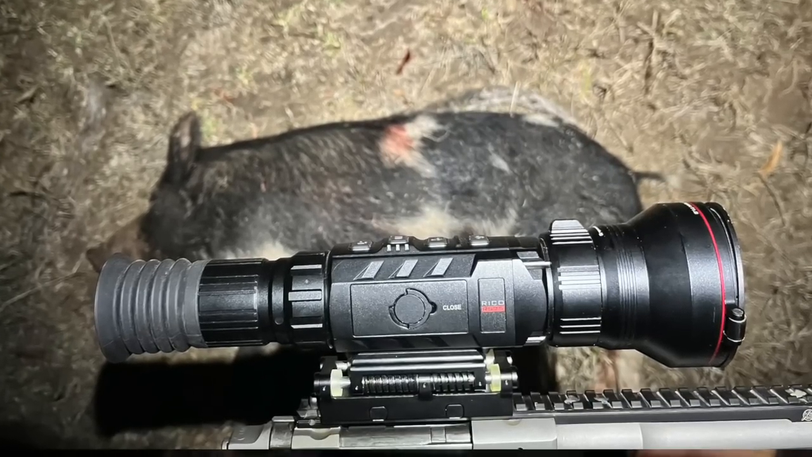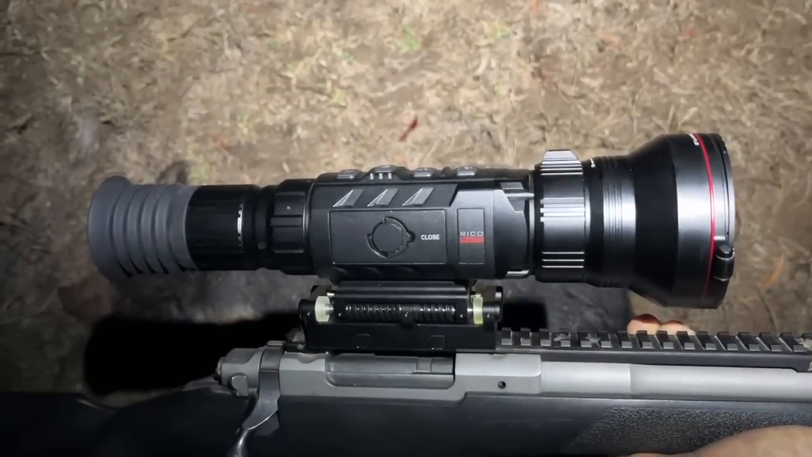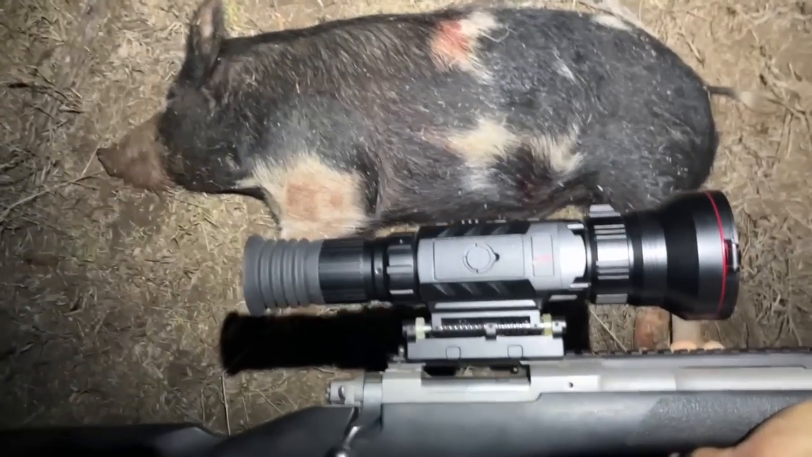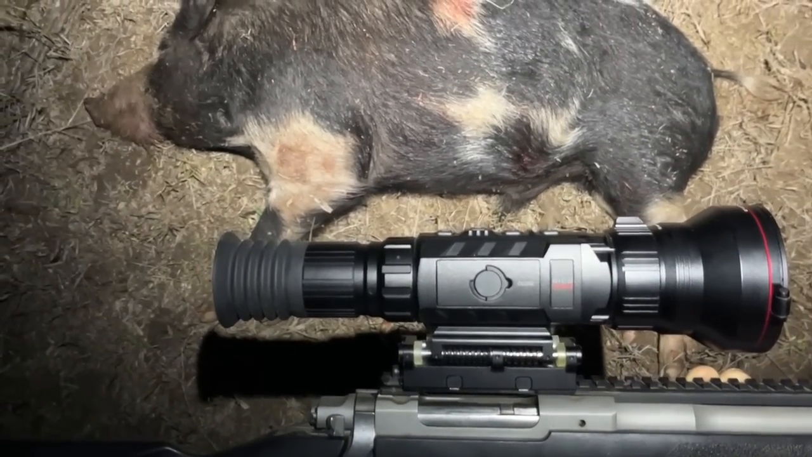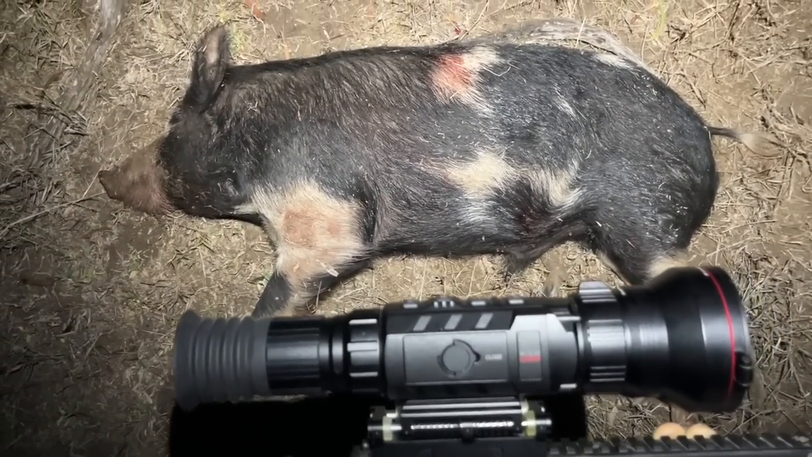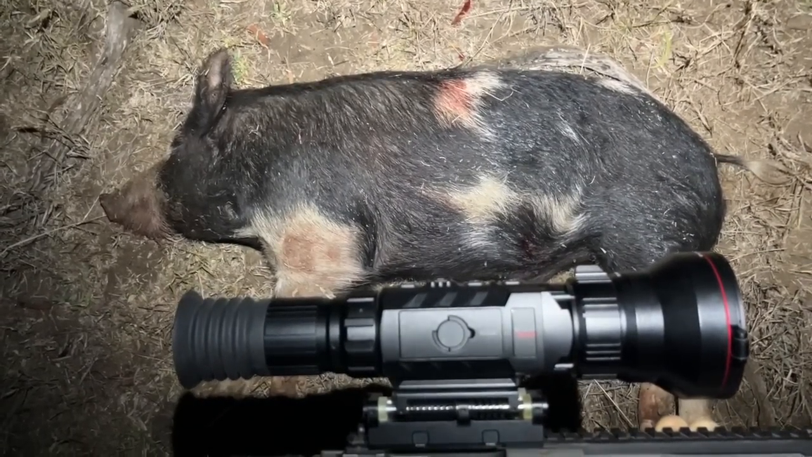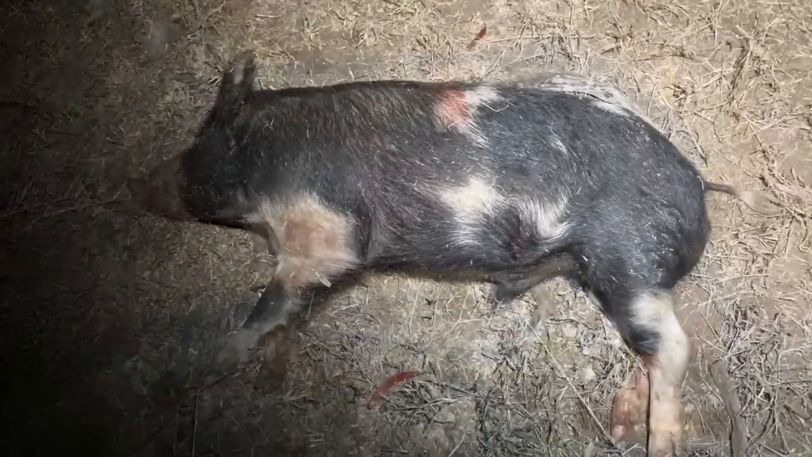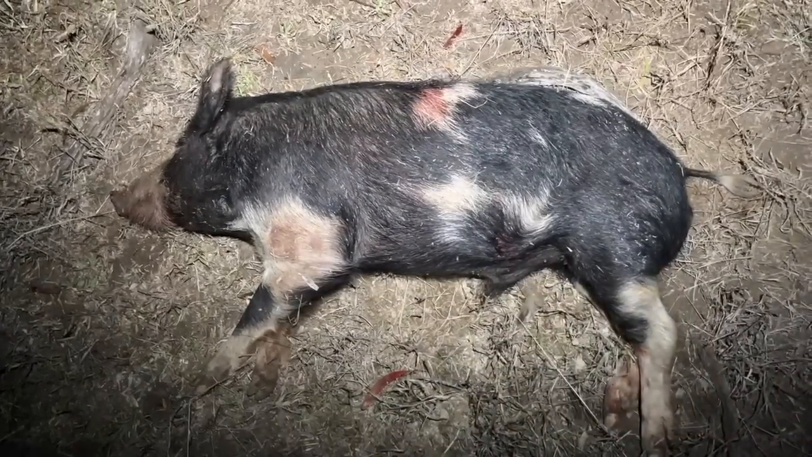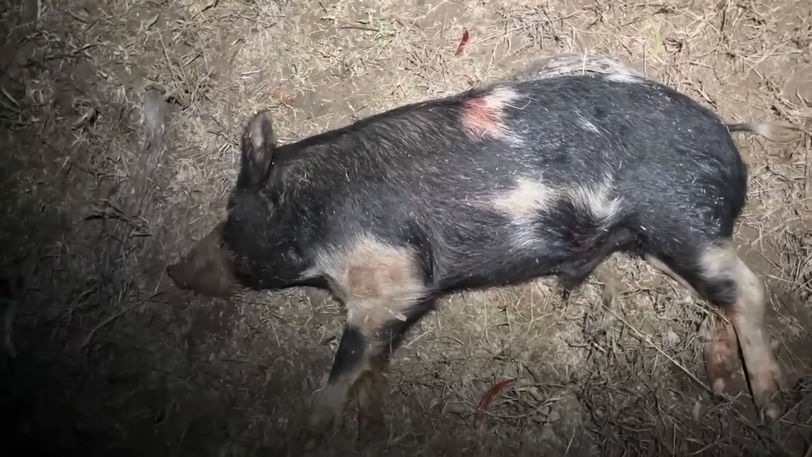With the RS75 on top of my 308 and the Ruger Scout, it's a very nice scope to use. It's pretty heavy, one downside to it, but for picture quality like that, it's probably worth it. Anyway, we'll go and work out how far the shot was and then get back home and go to bed. Anyway, it was a headache these pigs didn't think they were going to get tonight. They rolled in about 12:39 like clockwork.